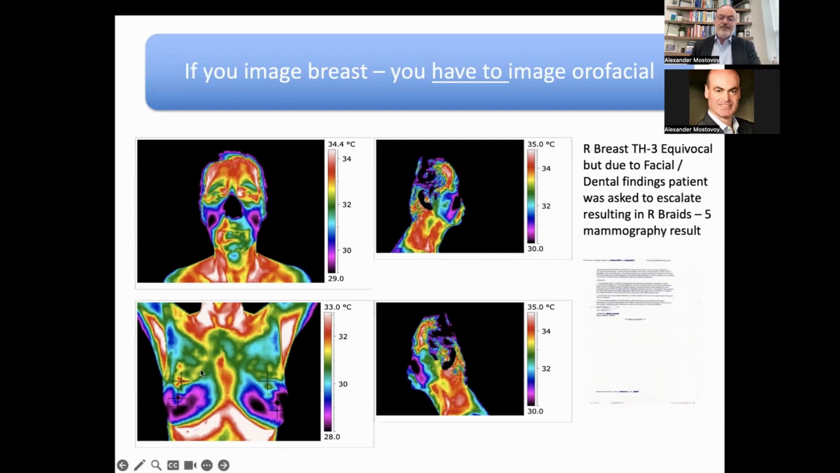This is from an old patient that came to us years ago. As I was looking at her right breast, you can see in this case, it's this area here. I wasn't sure whether or not to be aggressively escalating.